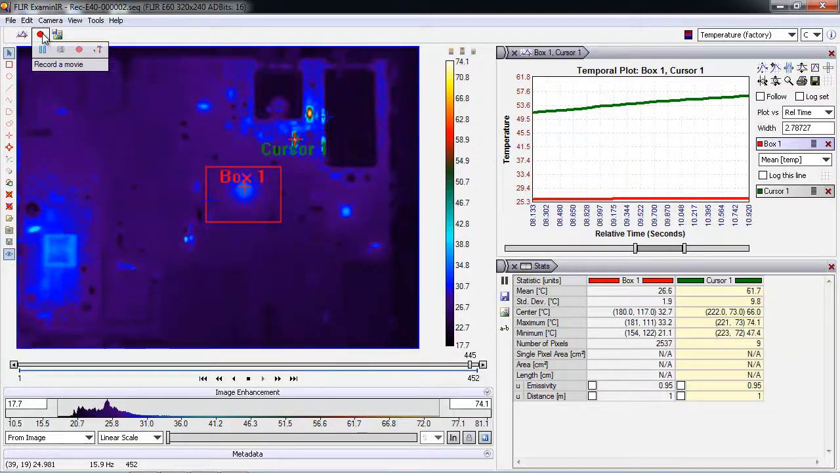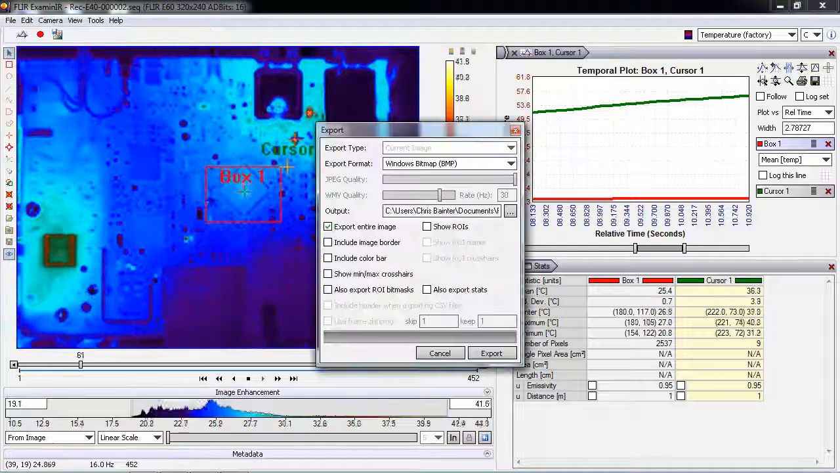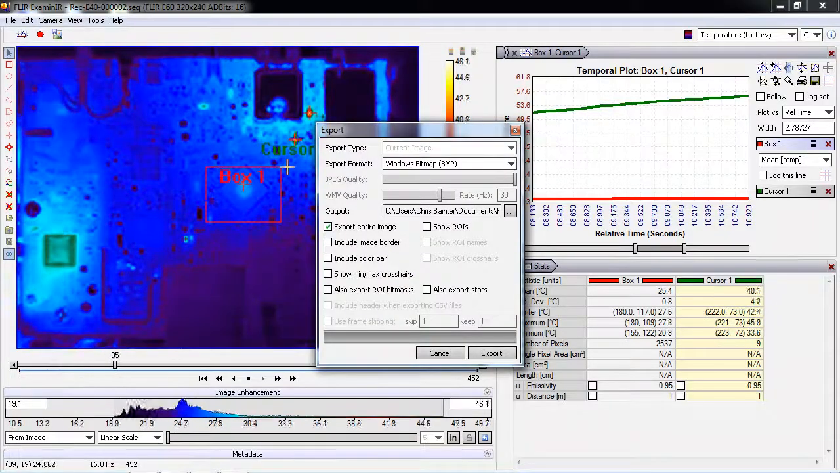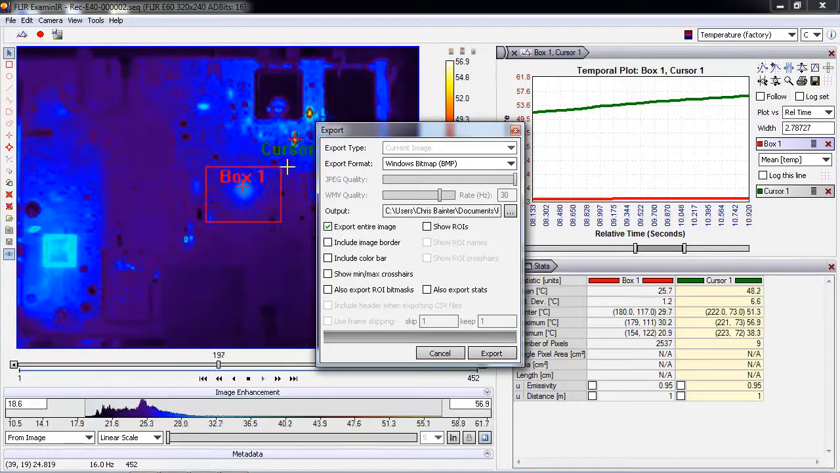Let's look at some other ways to export data. I can go under File, Export, and I can export the entire IR image, this beautiful IR image, as a bitmap. Then I can plug right into my report or my presentation. So if I want to give this to colleagues or clients or marketing, it's a great way for them to be able to see thermally how my part's reacting. It's another great way to share data.